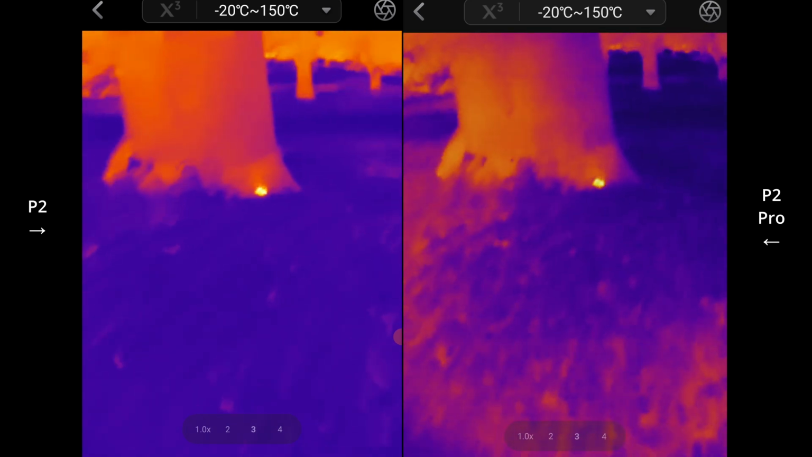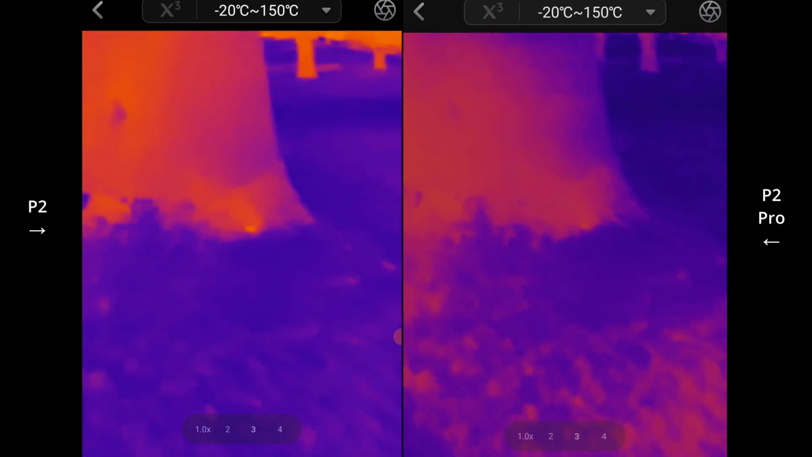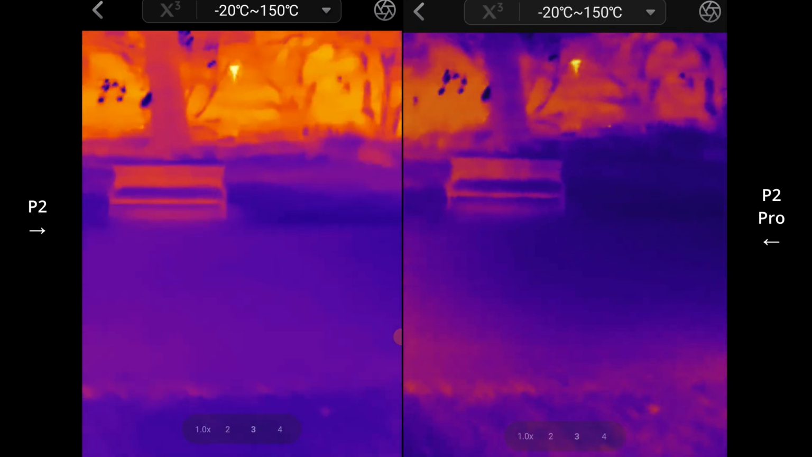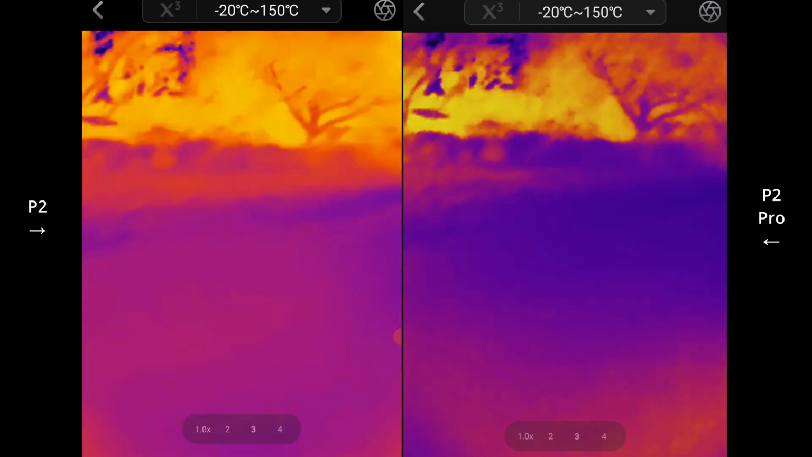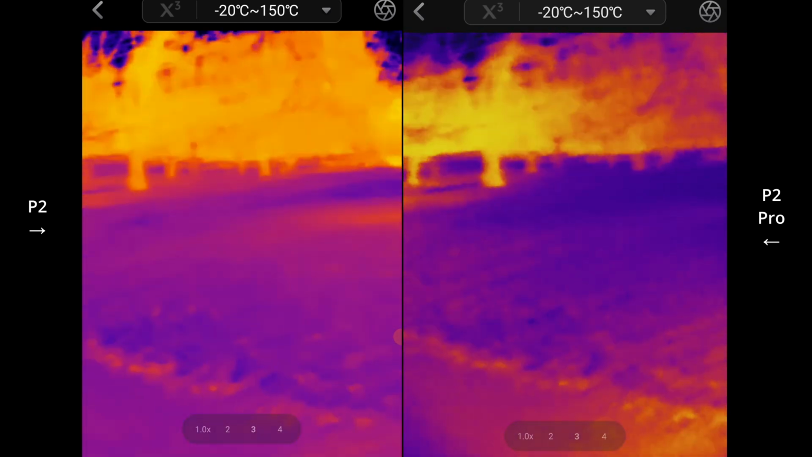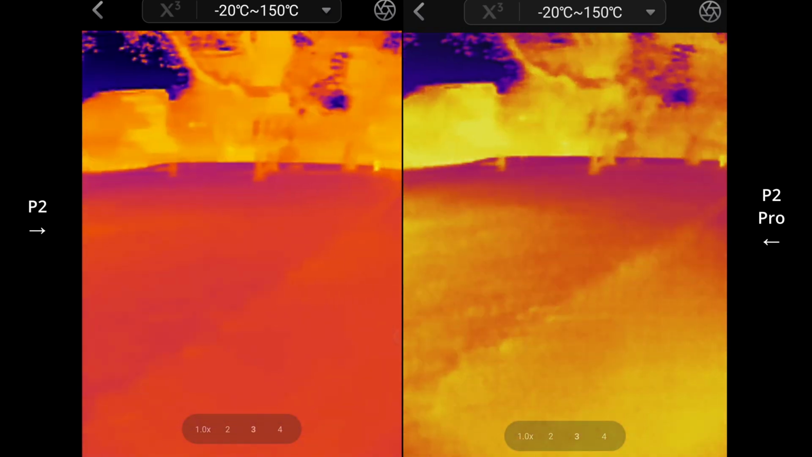But at the end of the day, if value is the most important thing for you, it's just a marginal difference between both of them when you're comparing them side by side like this.